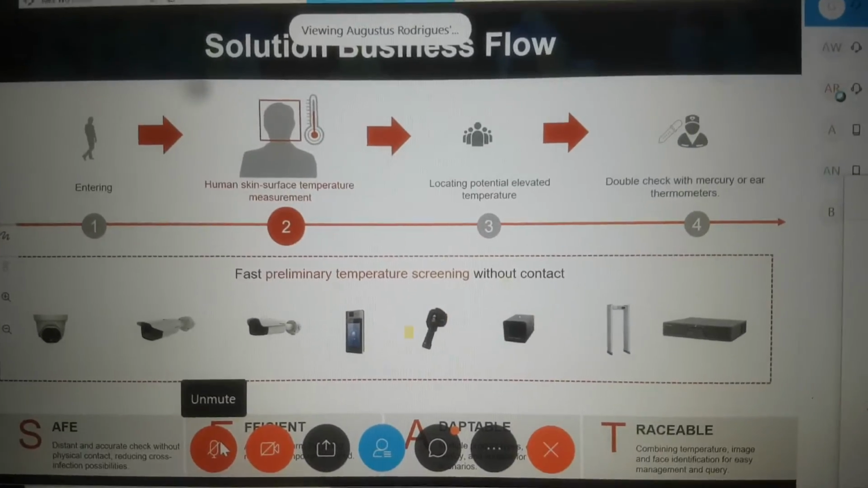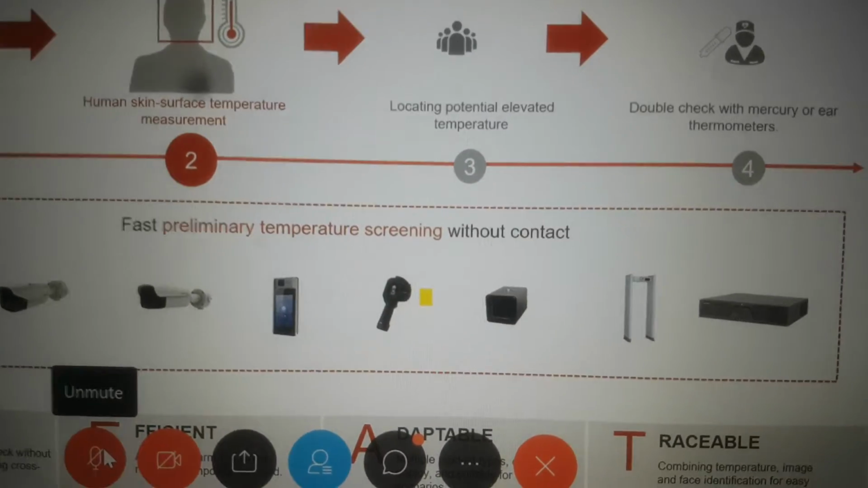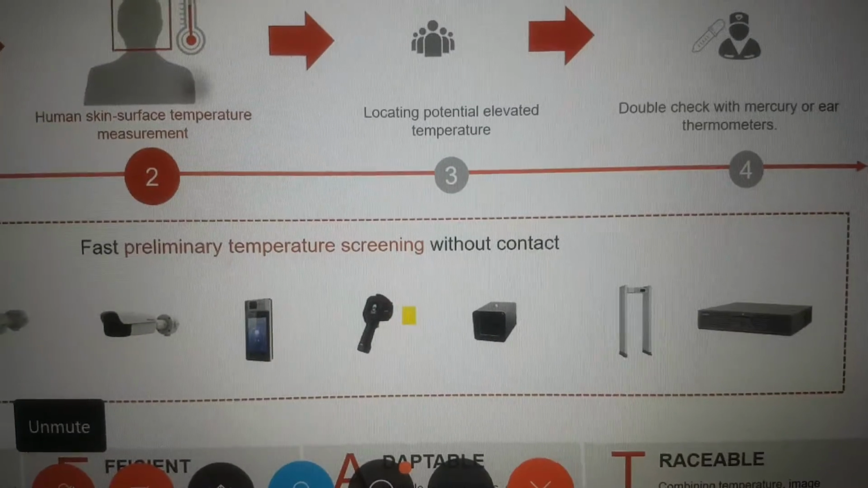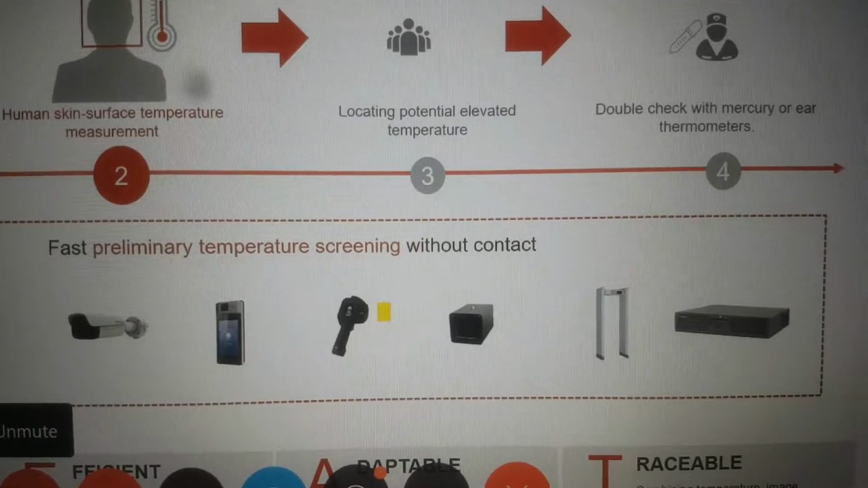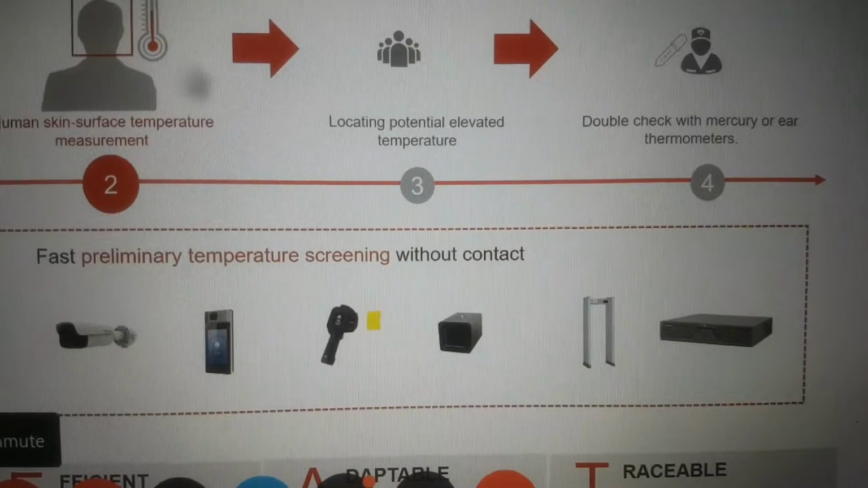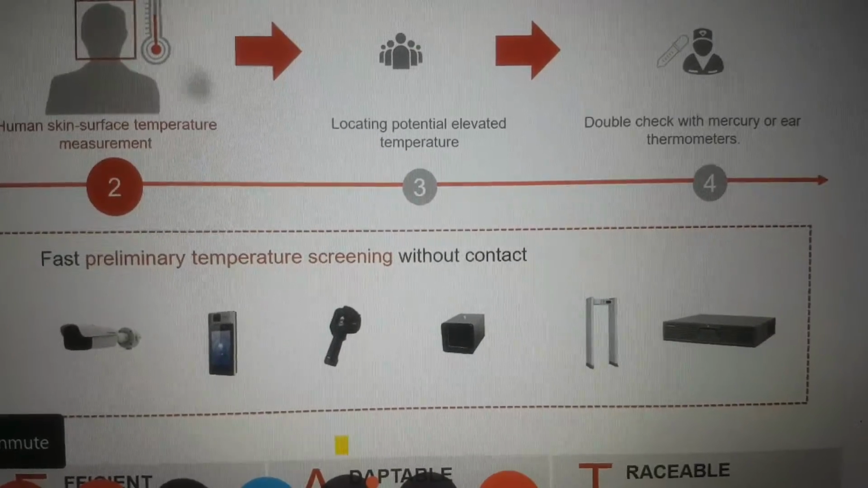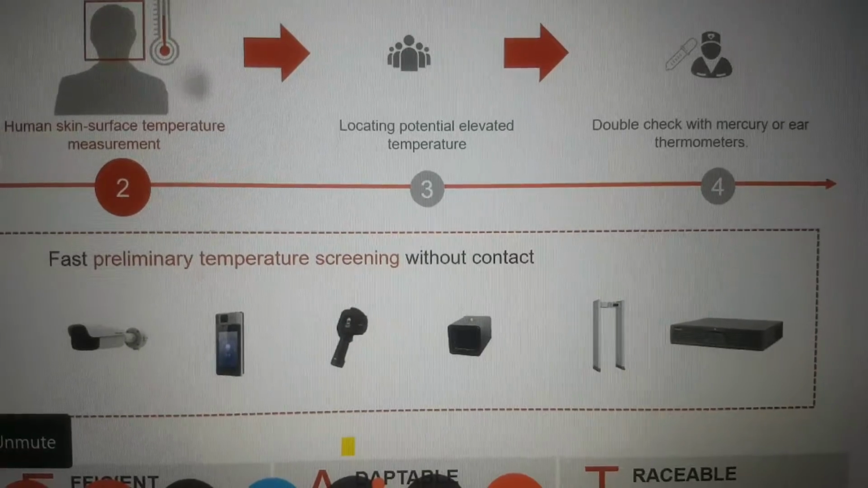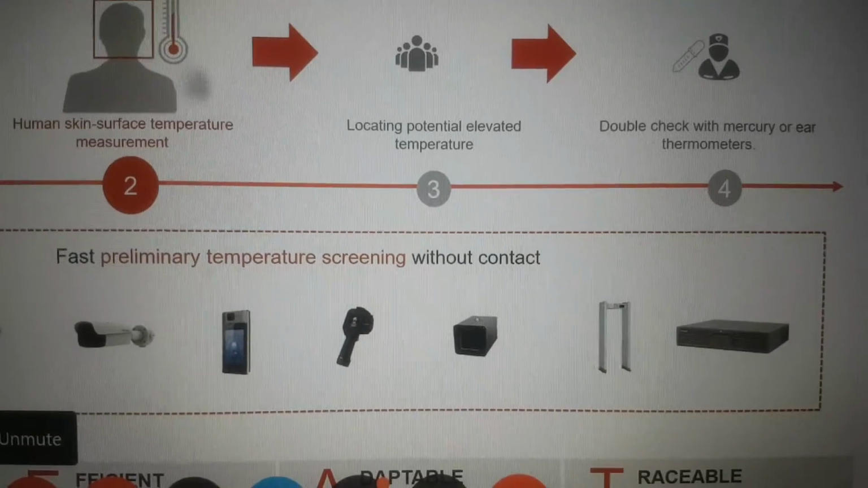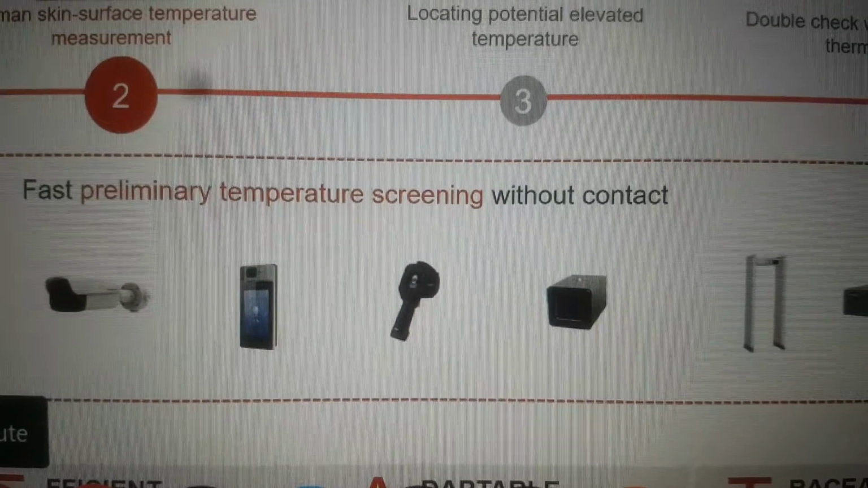So if we have a remote application, then a security guard can take this remote handheld temperature screening camera, so that he can go anywhere and we can scan the temperature. Again, in this remote handheld solution, we have two types of models: eco and standard model also. Again, for the temperature face terminal also we have eco and handheld also.